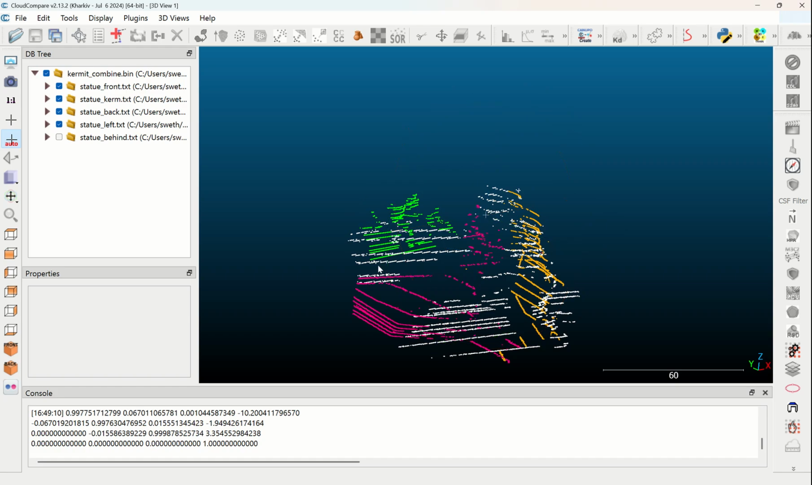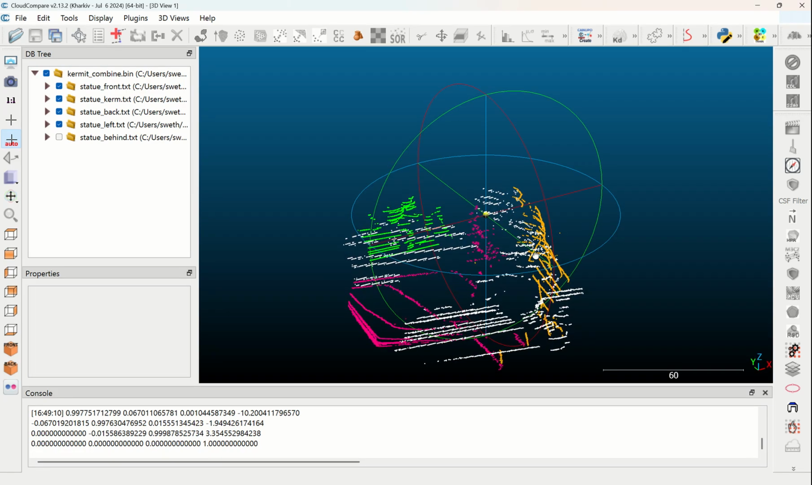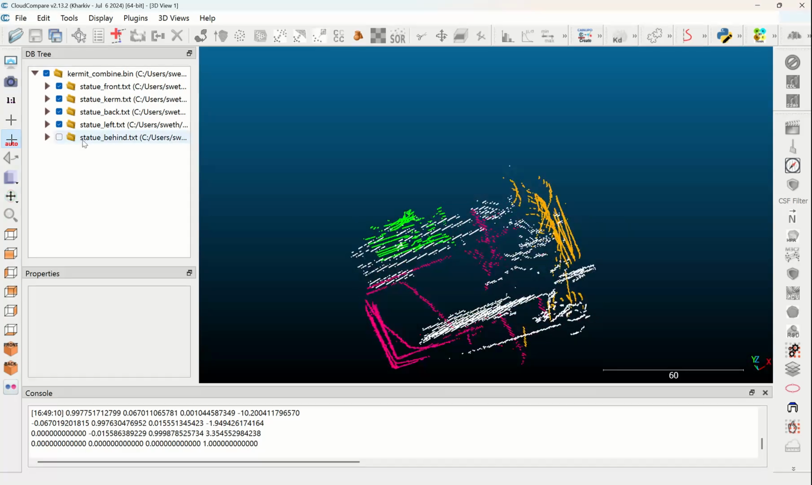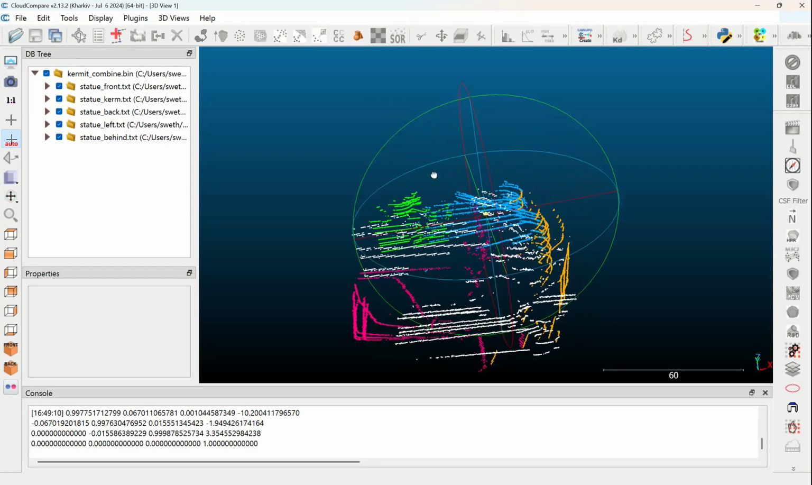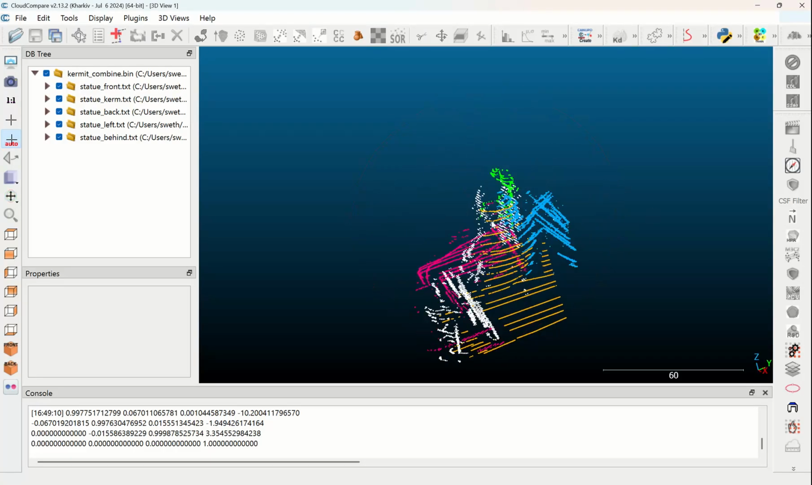Next we have this scan from the left side of the bench. So we can see the bench geometry as well as Jim Henson's arm kind of reaching out here. And then lastly, we have the back of the bench, which also captures the back of Jim Henson.